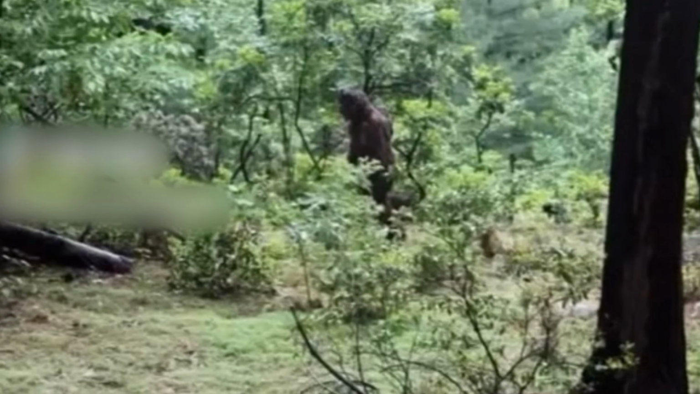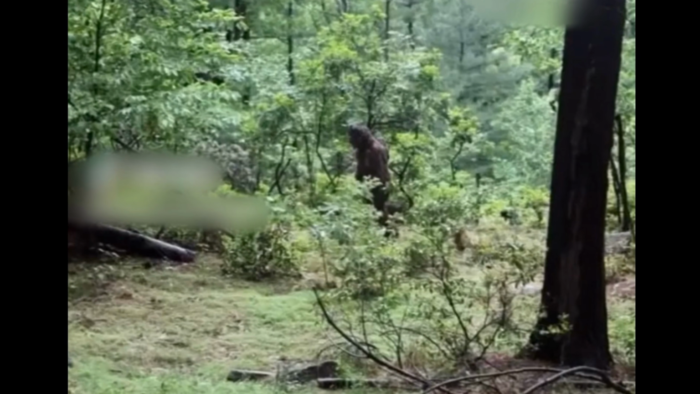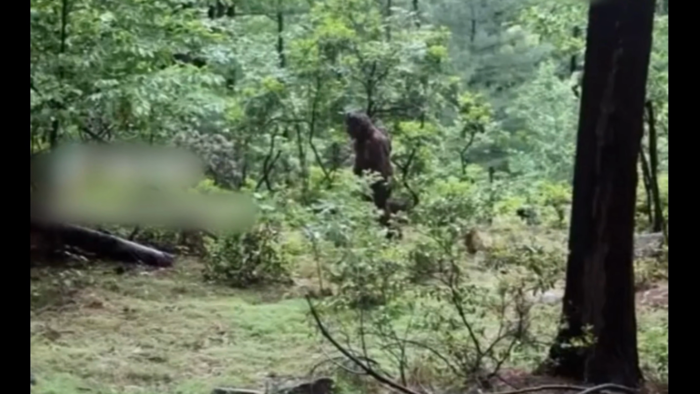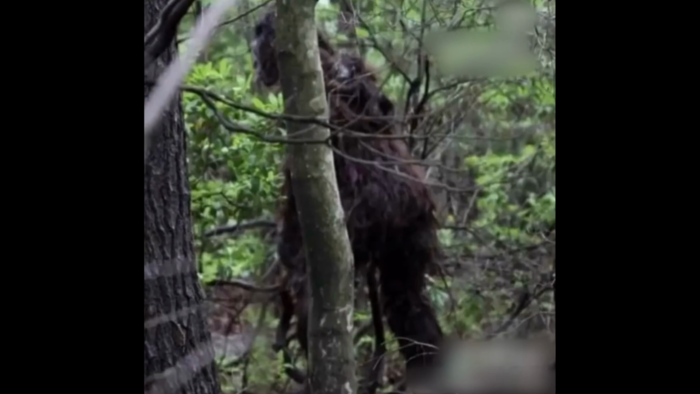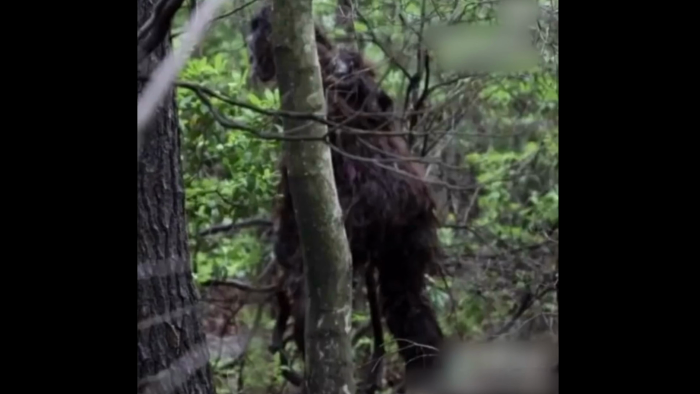The dark, hairy creature seems smaller than a typical Bigfoot, but does share the same characteristics, leading many to believe it's a baby or a small juvenile. So that was the first photo. Here is the second one. This one is much more zoomed in, showing us all the details.